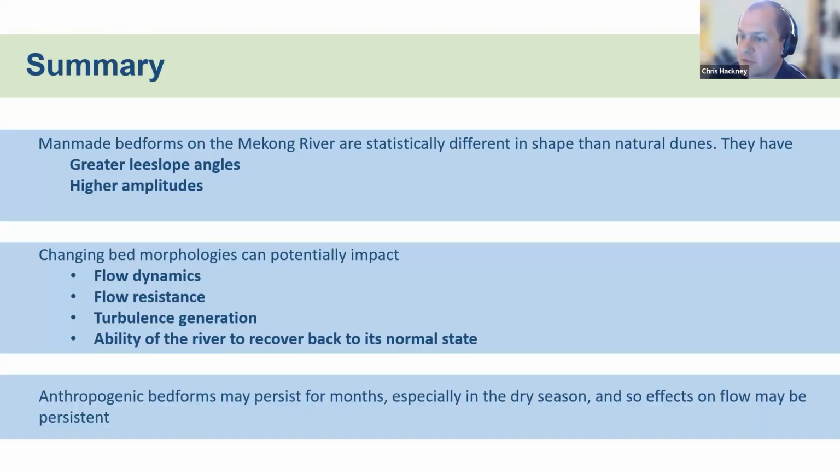But one of the remaining questions that we don't have an answer to is how long these bed forms last. Do they last for months, particularly in the dry season where there's no sediment coming down, or are they fairly temporary, or do they last over multiple flood cycles? So that's the what's-next question, I guess.